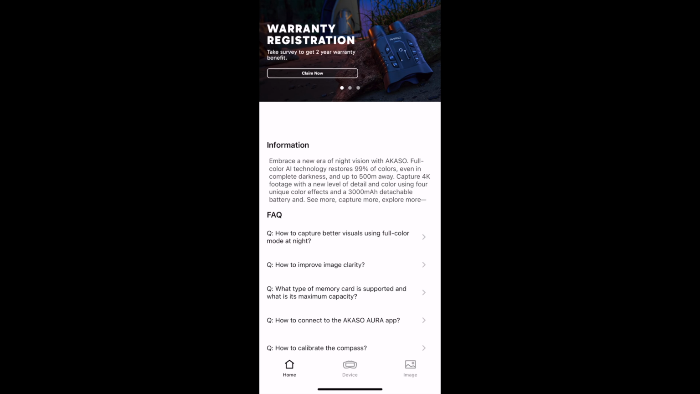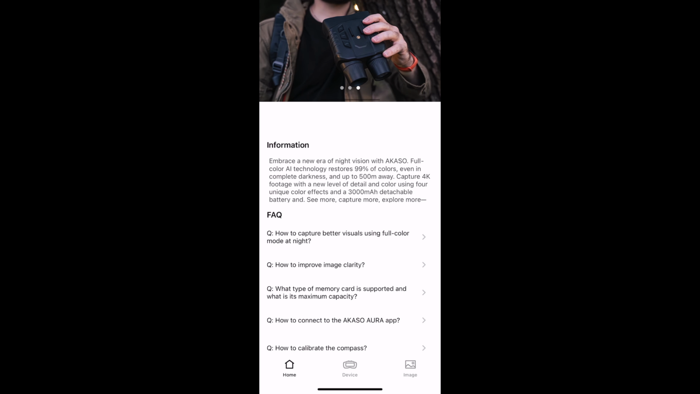Here's in between my neighbor's houses. That's another house way over there. But I mean, it definitely does a great job of capturing all the light and illuminating a ton of detail.